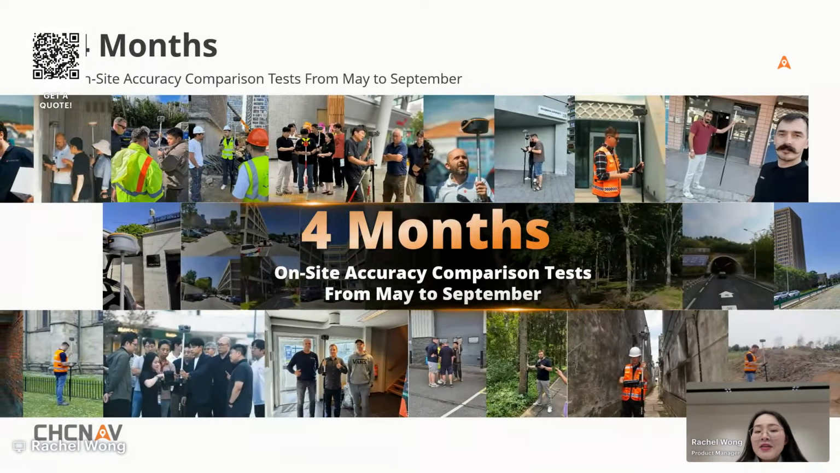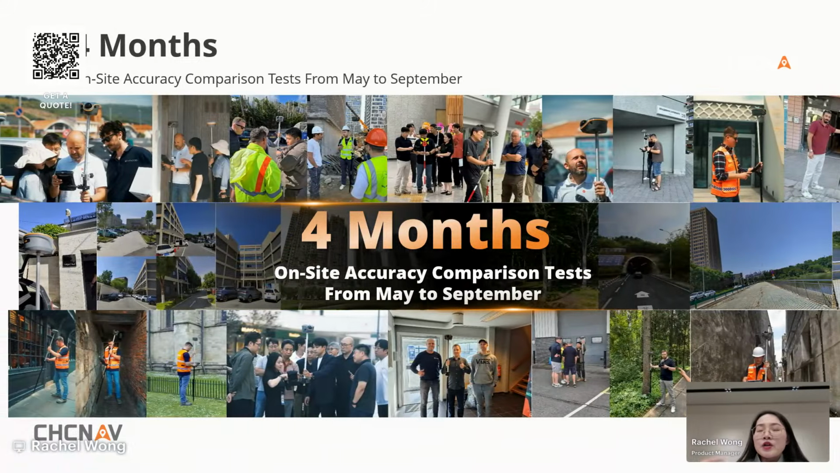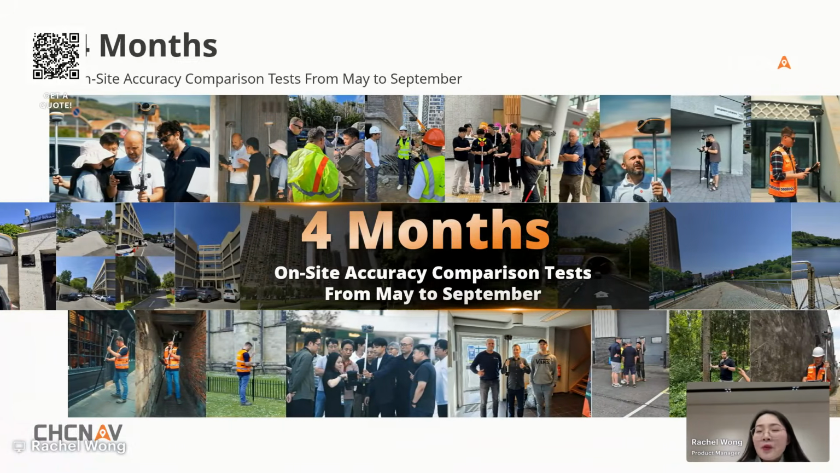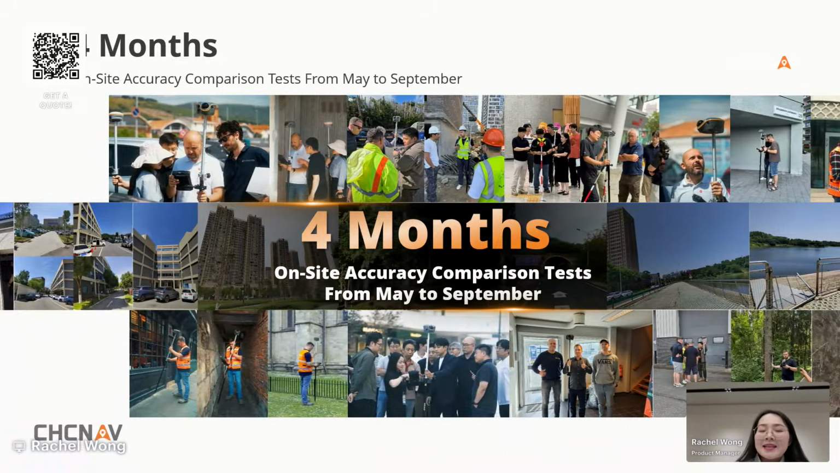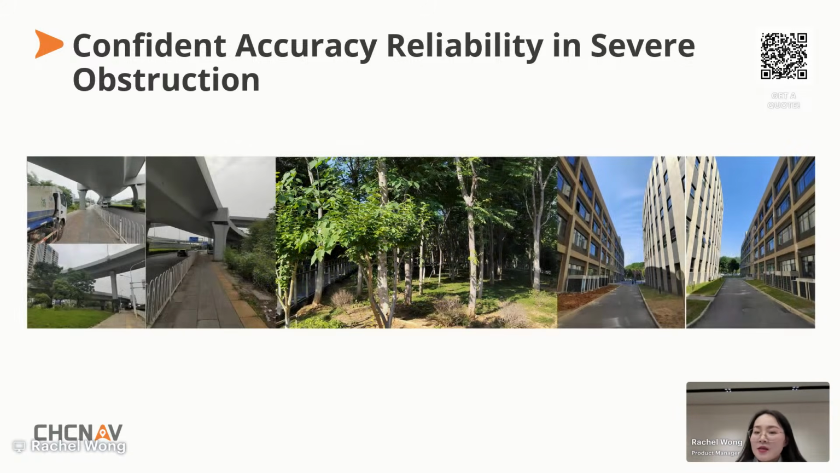So from May through September, we tested the ViLi i100. We took it on a true global journey, and our teams from R&D, product, and technical support tested it across more than 10 countries and regions, in cities, forests, narrow alleys, and complex construction sites. Our goal was simple: validate and optimize the accuracy in real-world GNSS conditions. So now let's take a look at the results.